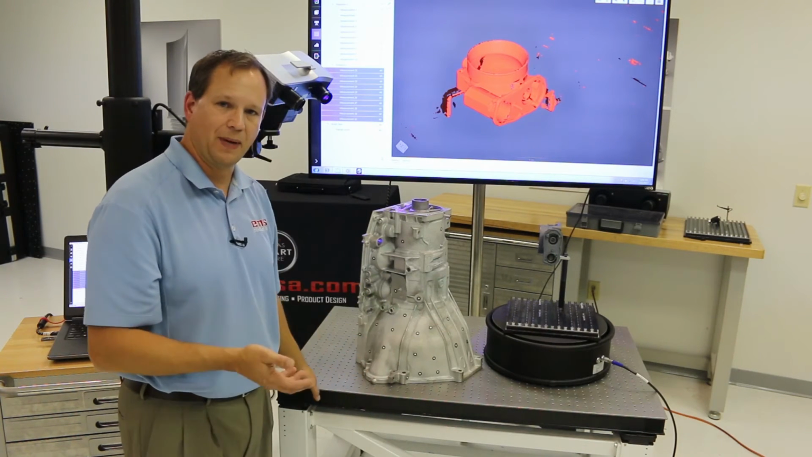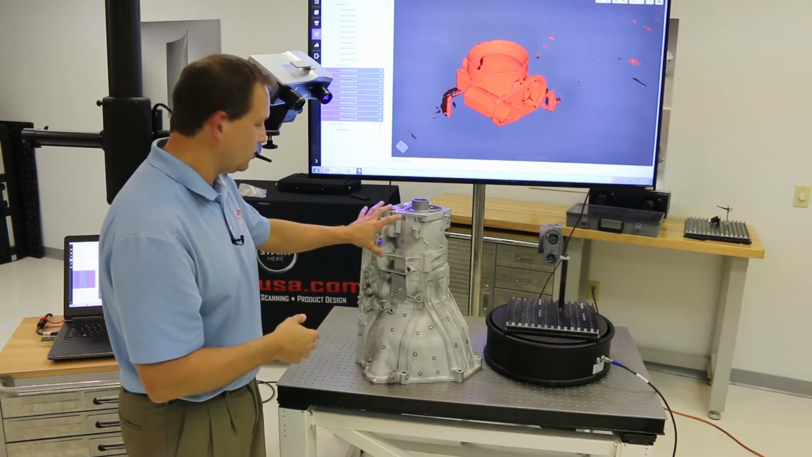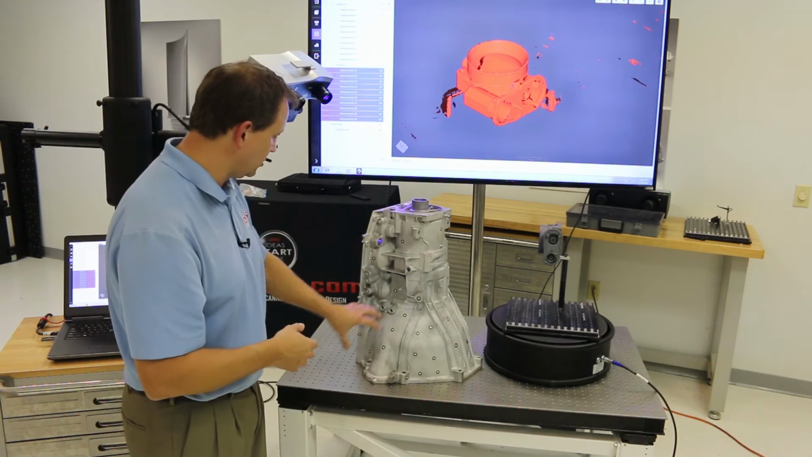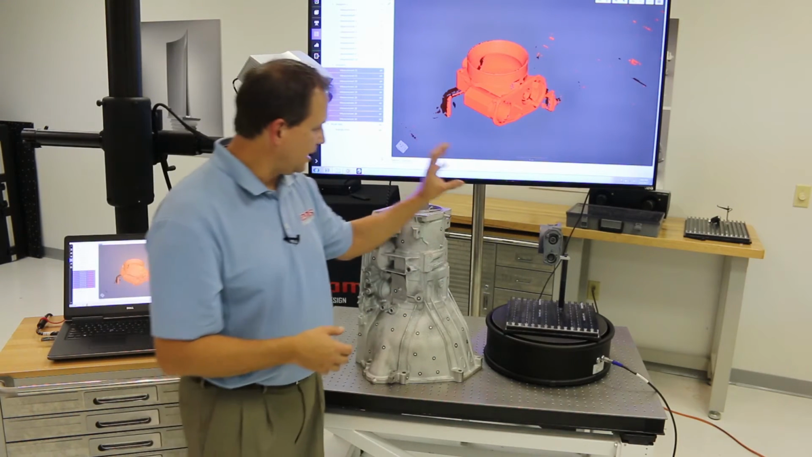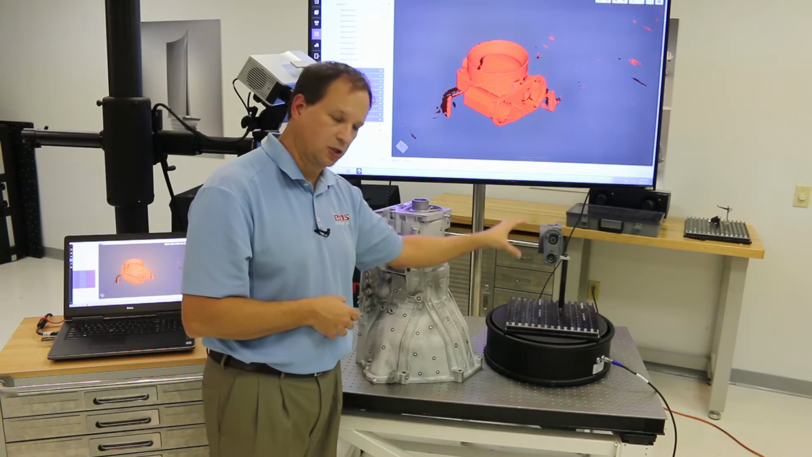Even with the holes, the hole pattern on this table is even, so it would get confused. So you can just do feature-based alignment, part features. You can do target alignment. And then you can also do the rotary table alignment. So small parts you're going to do with that.